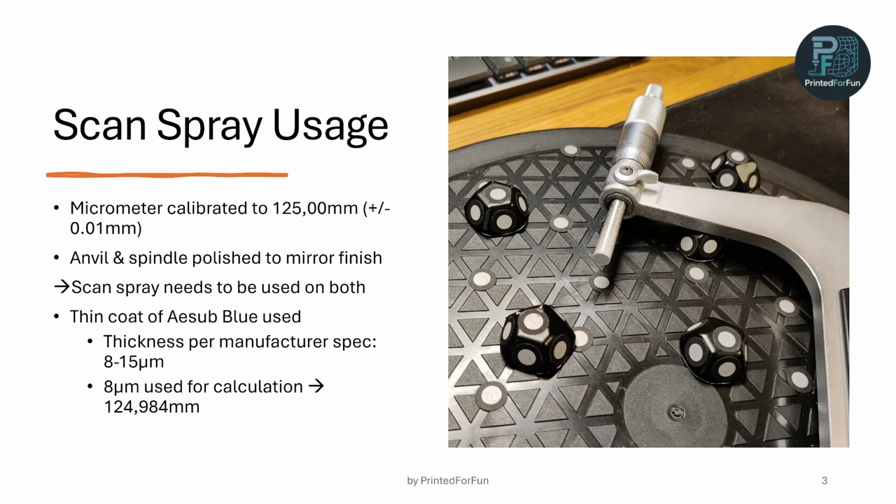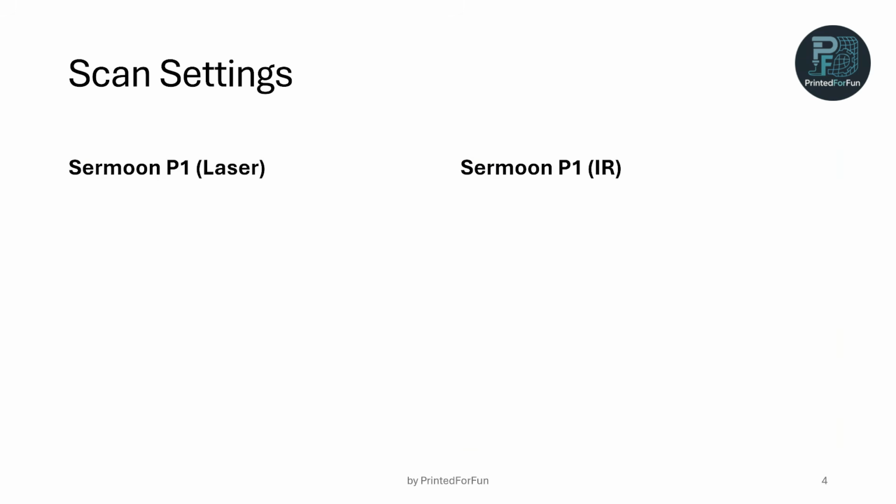So it's the Esa Blue branded scan spray. And per manufacturer's spec, the thickness is between 8 and 550 micrometers. So I just calculate with 8 micrometers per side. So the final nominal is 124.984 millimeters.